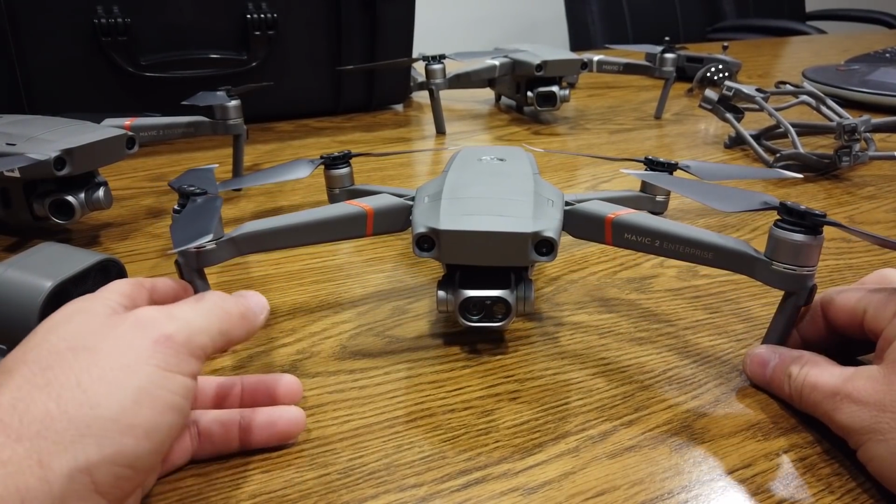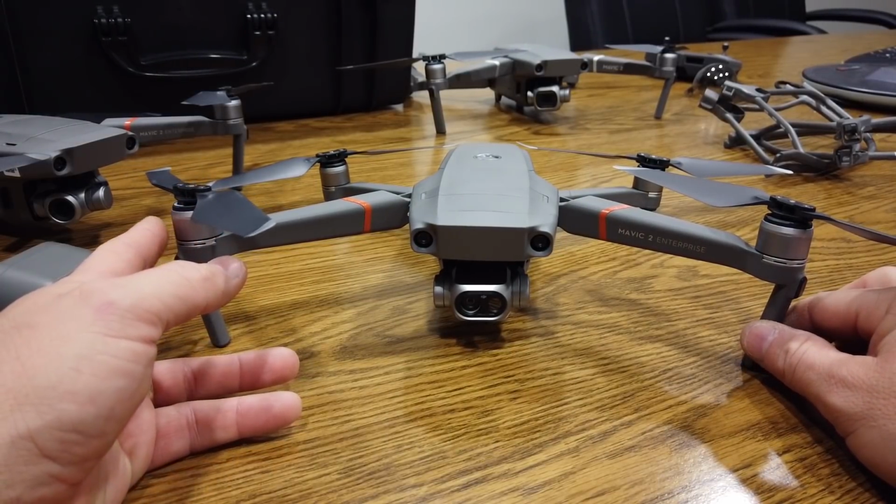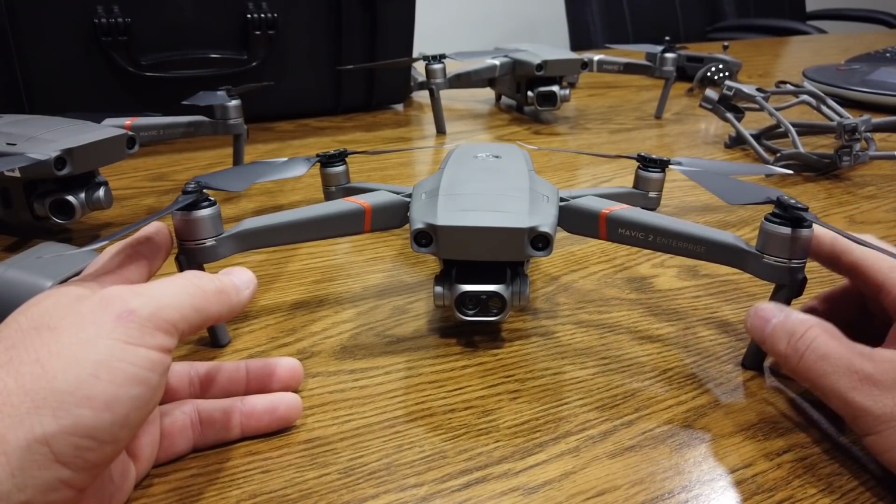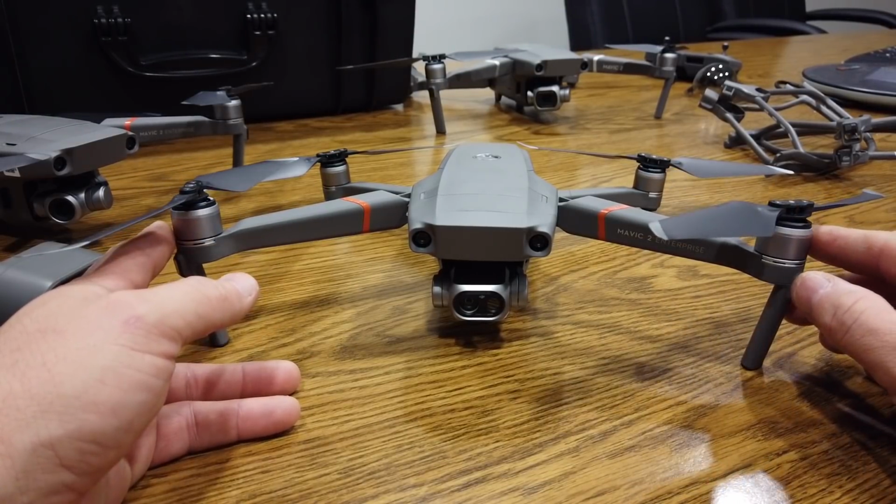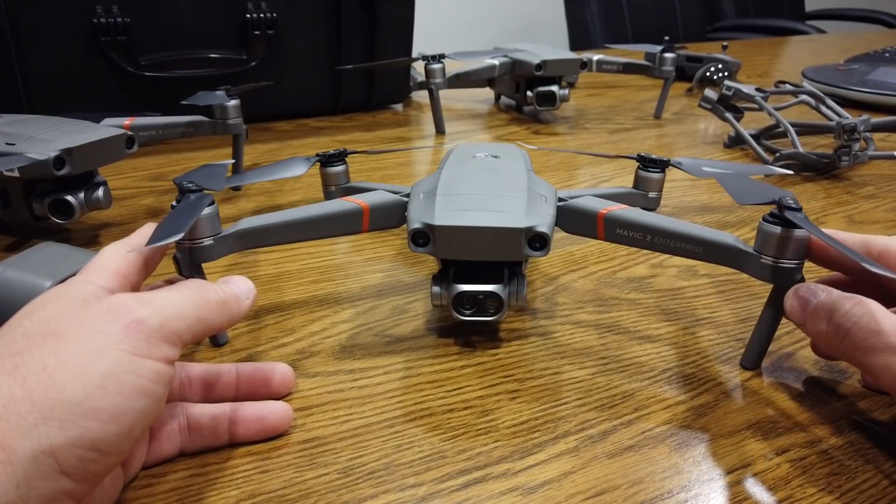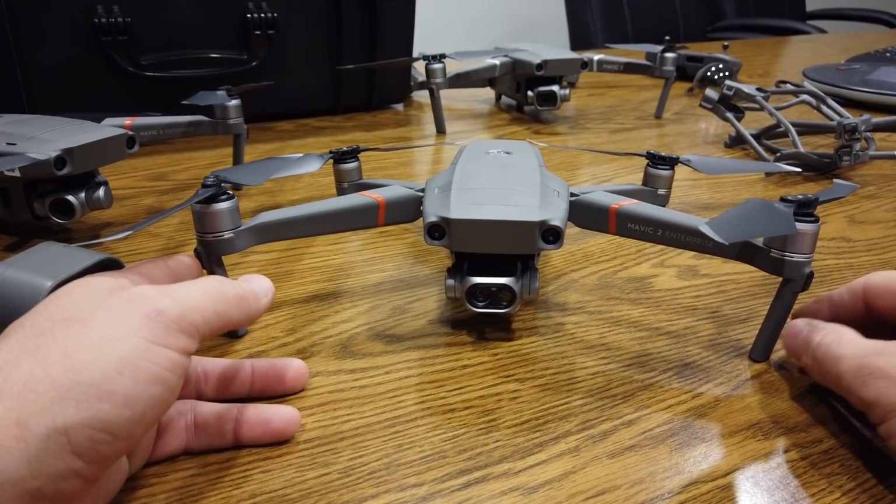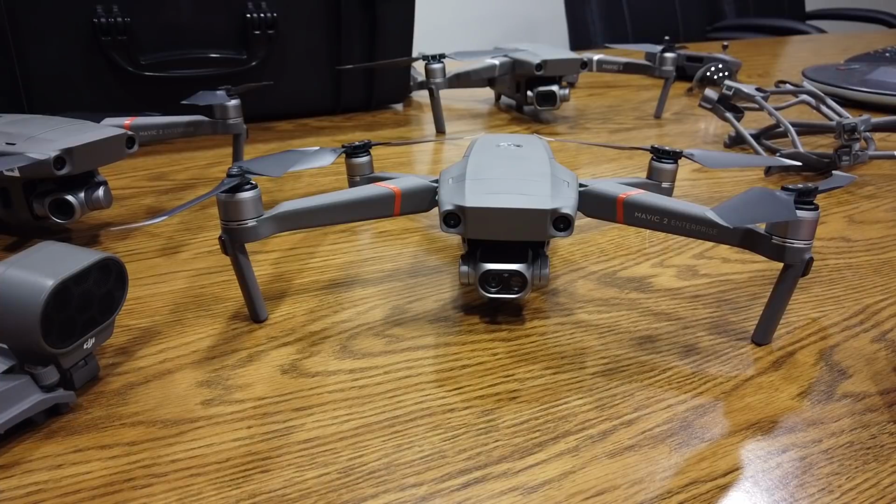Worked really good. We also flew this on some solar panels. It did really well. In fact, we found a dead cell in the solar panel of one of my neighbors on his roof, so he was appreciative of that. It worked surprisingly well. Flew it on a commercial rooftop. It did pretty well on that. Again, you've got to get a little bit close to it, a lot closer than you would with the XT2. It's not really ideally suited for it, but it could be used for a lot of things to get in those tight spaces. Maybe go see an HVAC unit up on top instead of climbing up there.